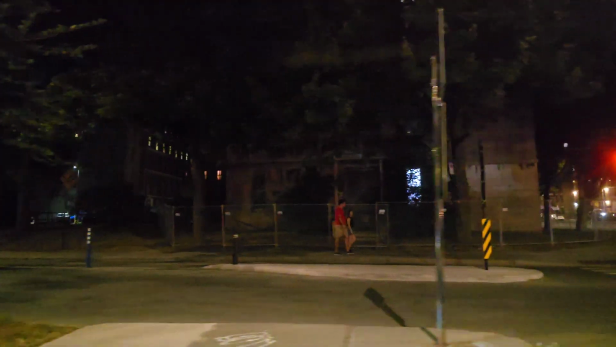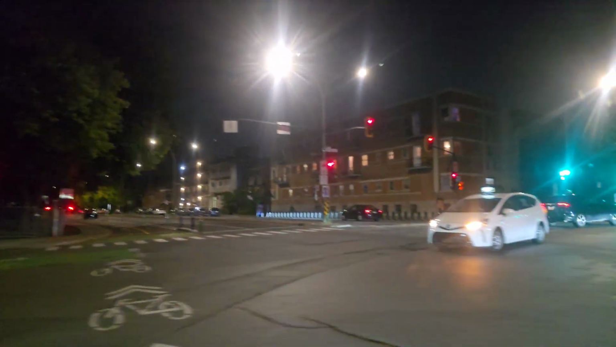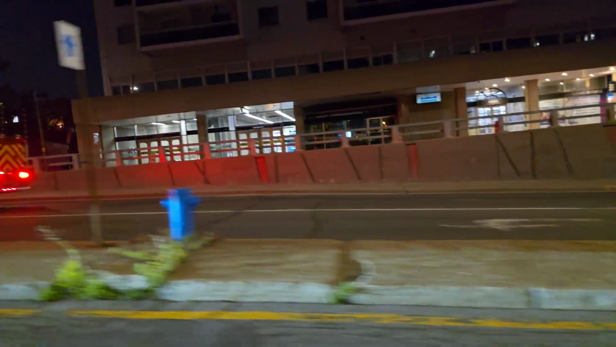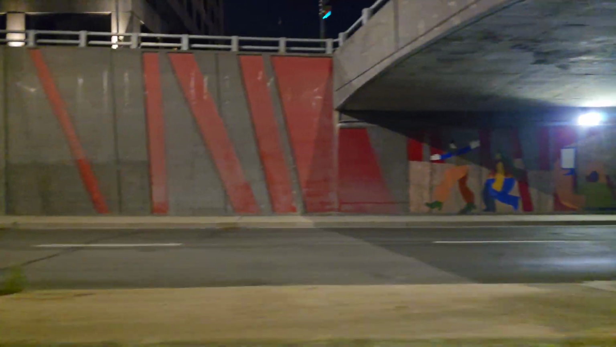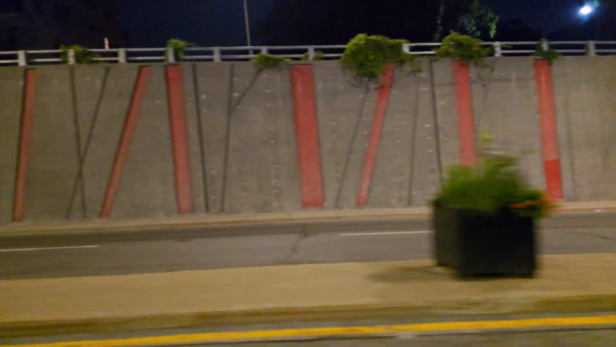Oh, we got Fire Engine 216. Shout out to you, Quebec Buff. There's 416. Oh, so we're very close to Berri-UQAM right now. Yeah, I think I'm going to end the ride at Berri-UQAM, guys. So, nice little ride there we had. I'm going to get off at the next stop here. Like I said, this bus goes a little bit past Berri, a little southwest of Berri, I think to Place d'Armes or something.